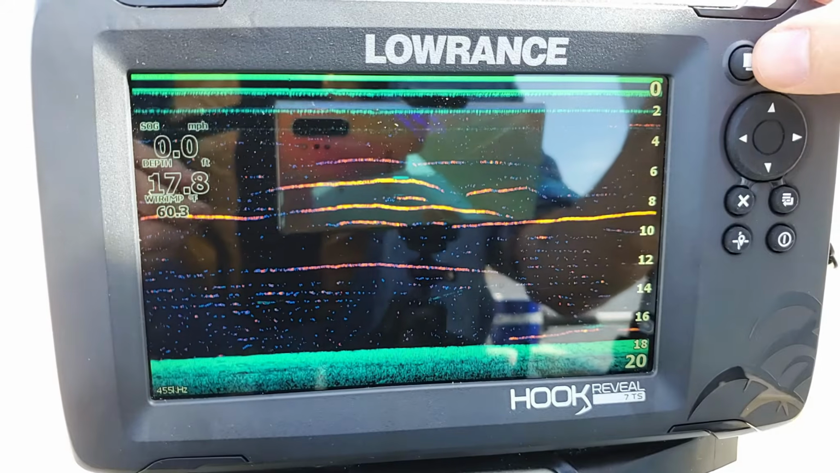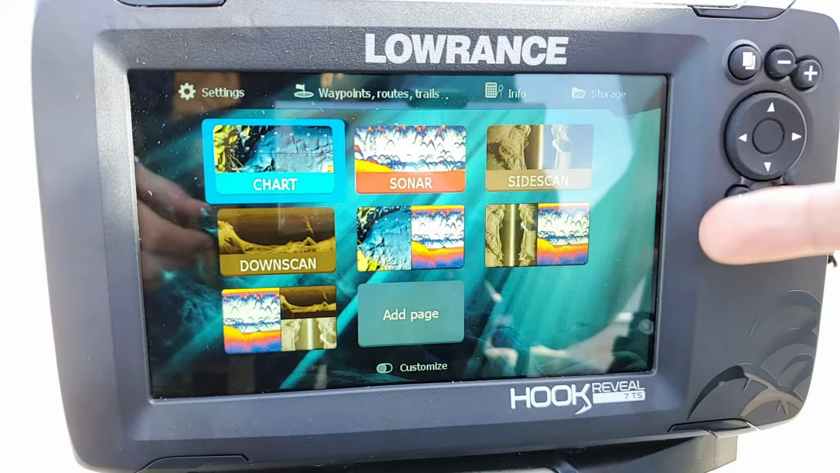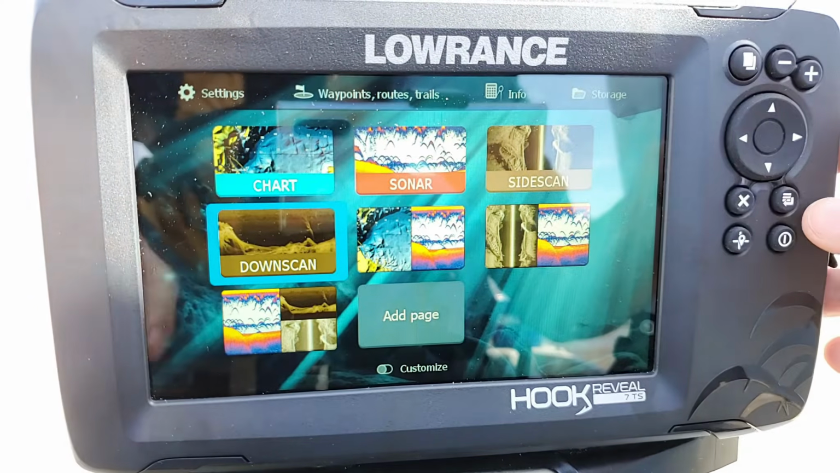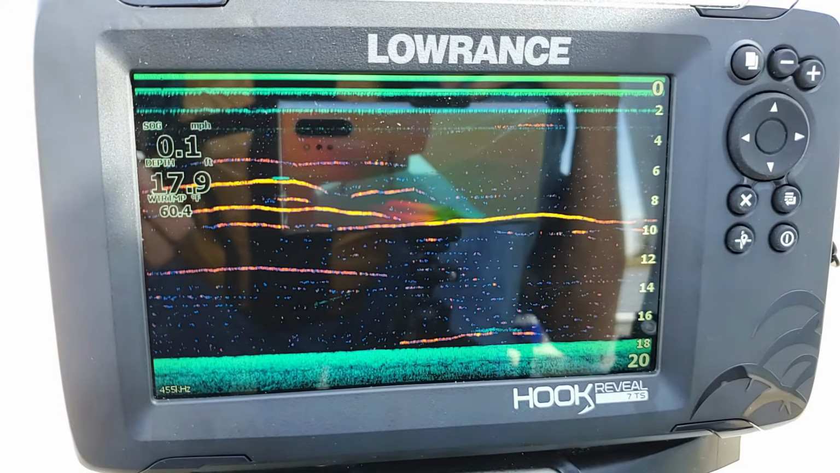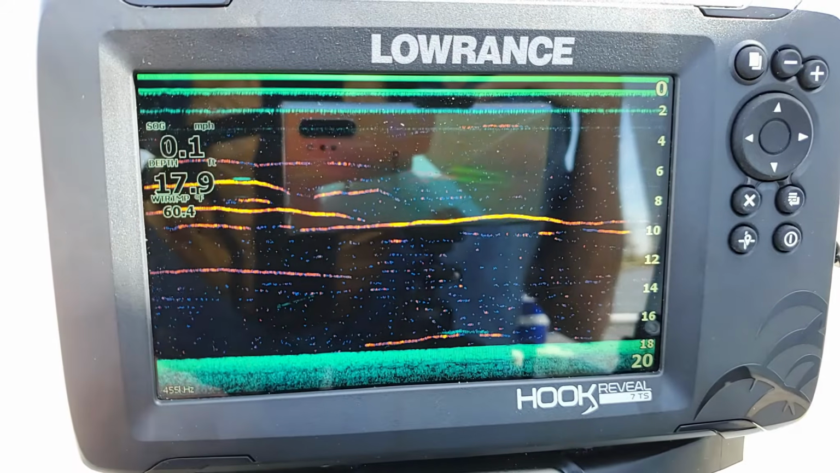So if we press our Pages button right up here, it pops up our Pages screen. And I can then simply arrow down right here to Downscan and press enter, and it pops up our Downscan screen. Just as easy as that. So as you can see, we've got a lot going on here.